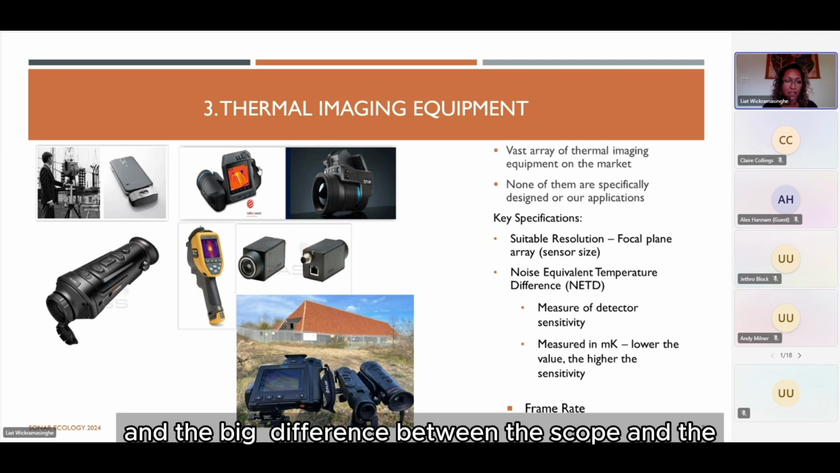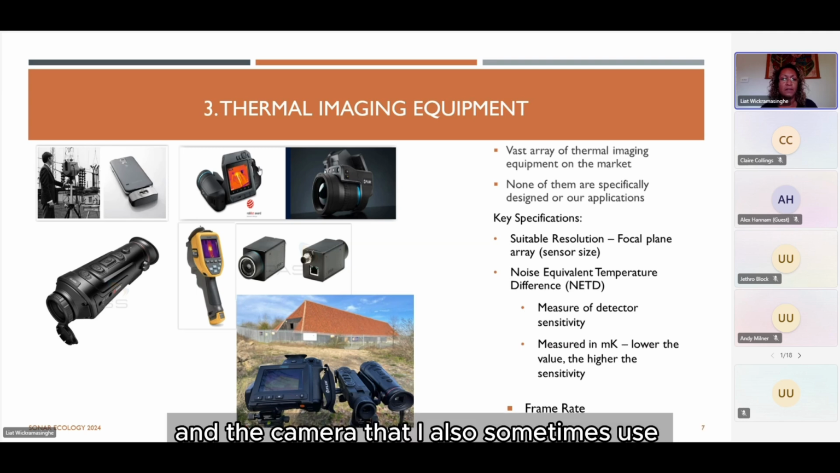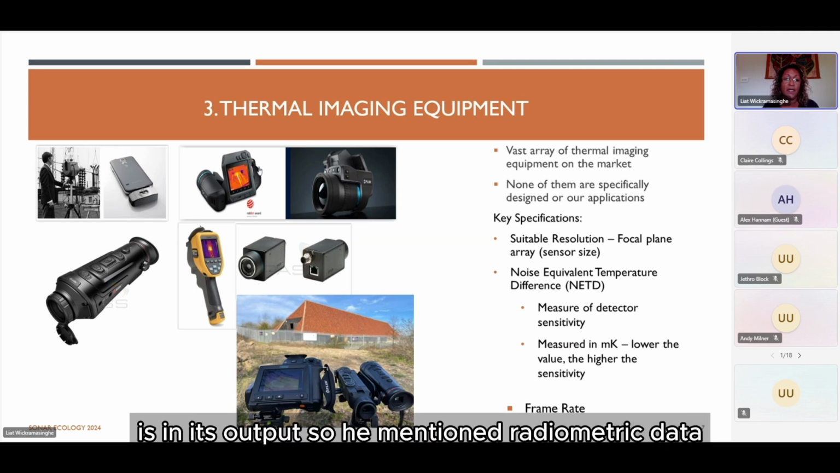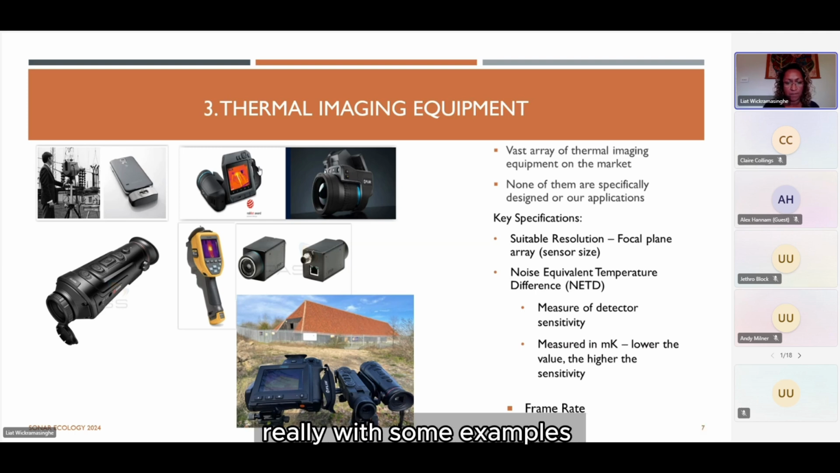And the big difference between a scope and the cameras that Andrew was talking about, and the camera that I also sometimes use, is in its output. So he mentioned radiometric data, and we'll just go on to show you the difference really with some examples.